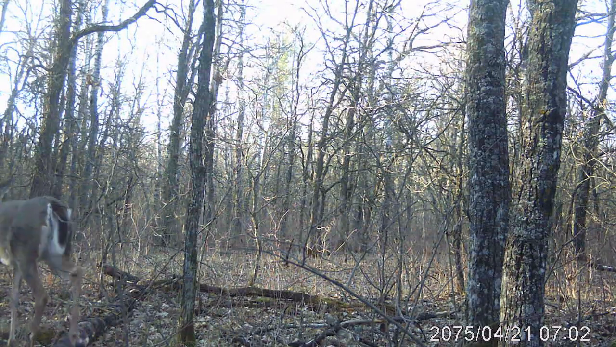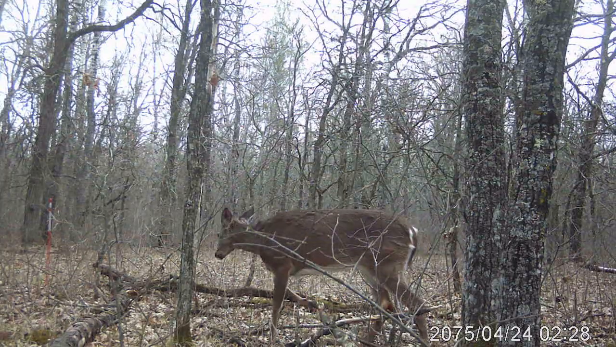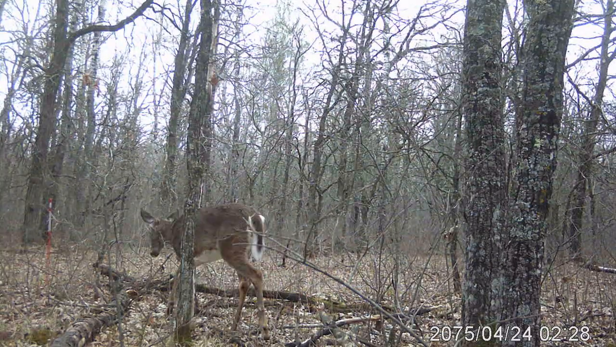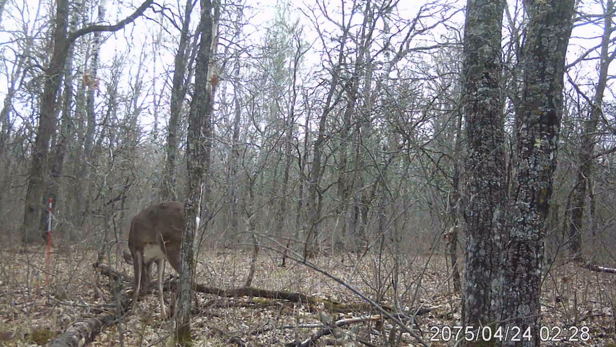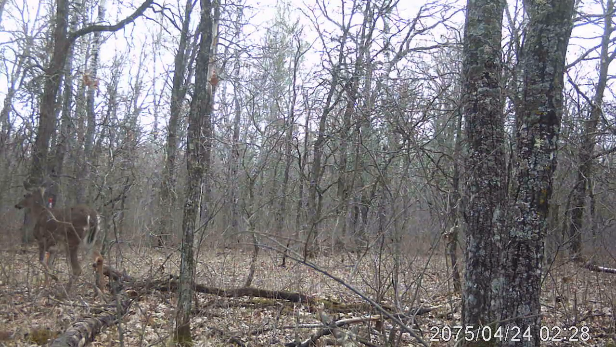So this is some trail cam footage that we had taken. I had put up two trail cams, and this was one of them. There's only a few on this. The date is wrong at the bottom. This was an older cam that we had, but you can see this is maybe even the same deer, but there's tons of deer on this property. And every time I go out and look at this footage, I find deer on it.